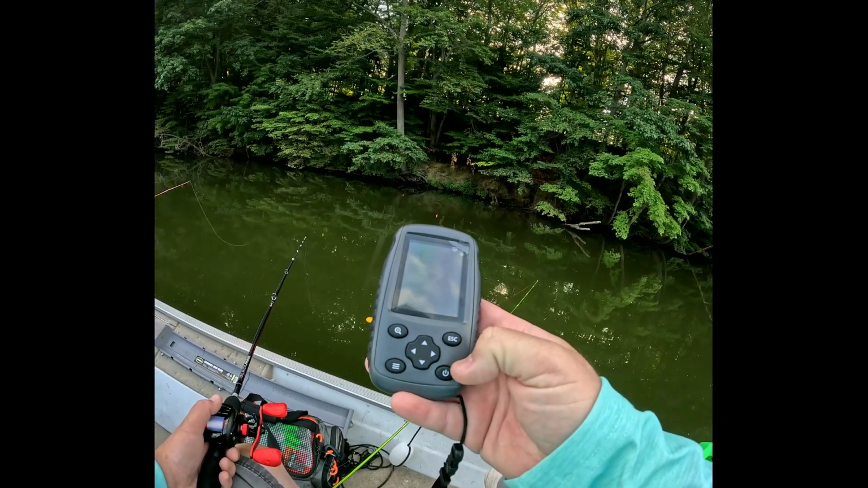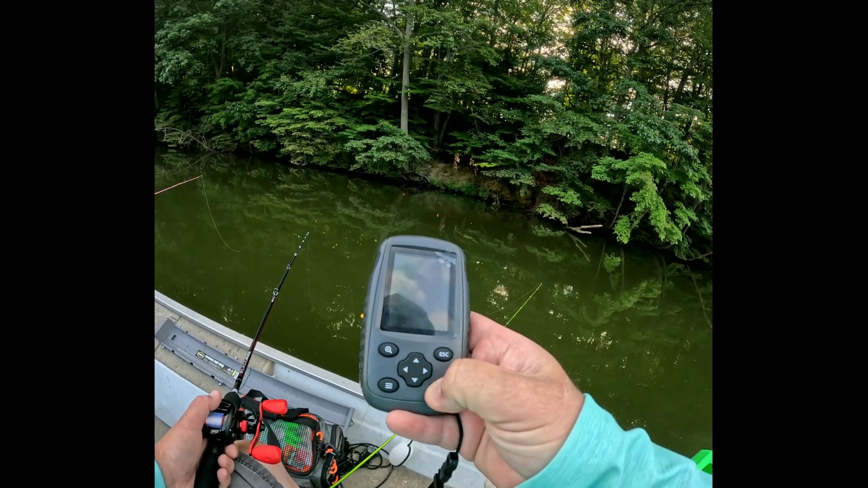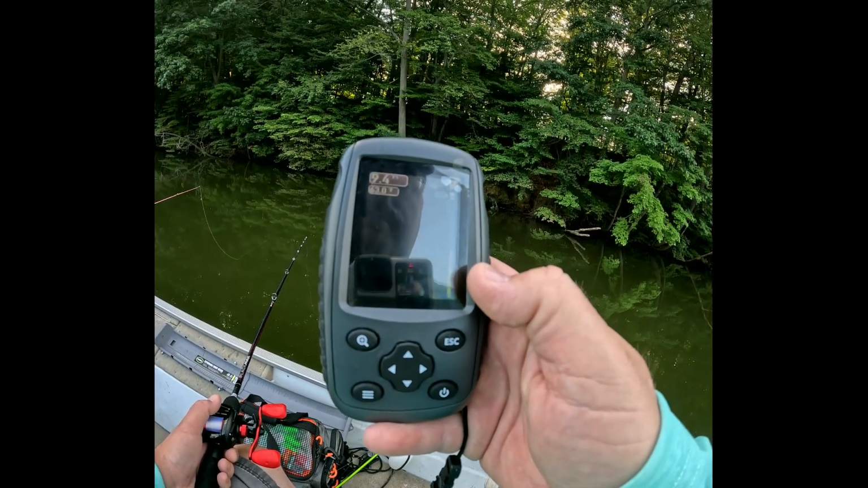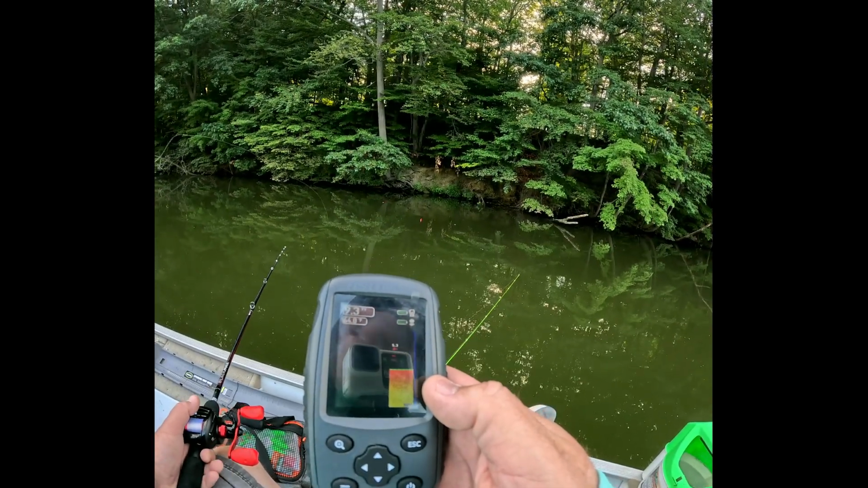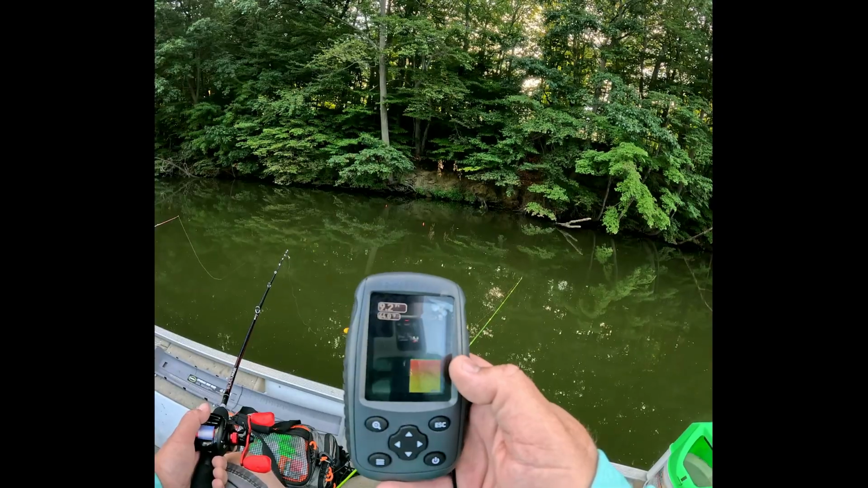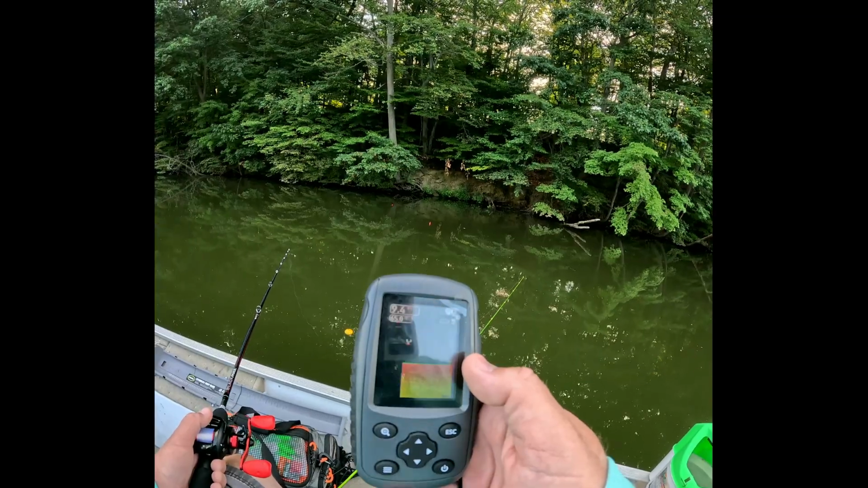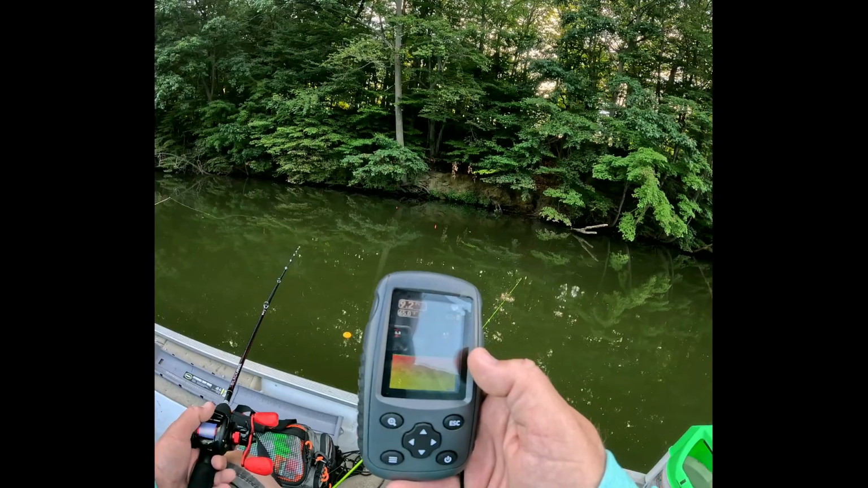We're going to turn you on. There we go. Folks, it's showing 9'2" and I'm at 8'2", and you've got to remember my transducer on the front of the boat is a foot in the water, so that's why it's showing a foot lower.